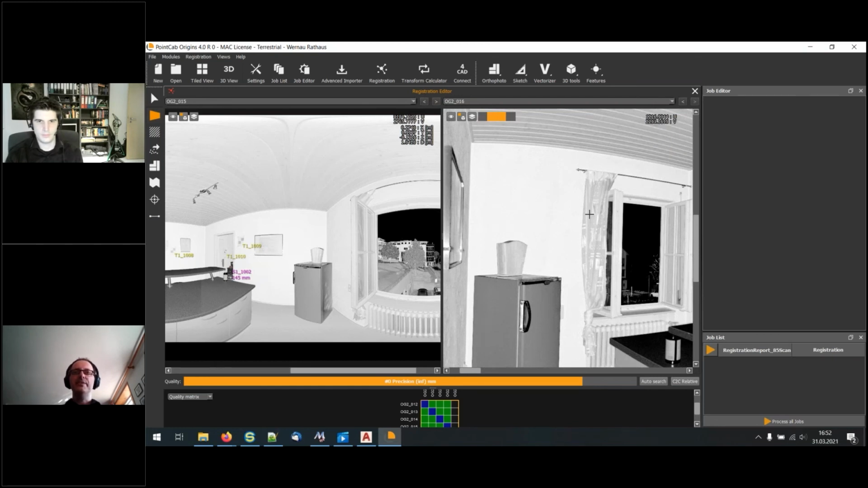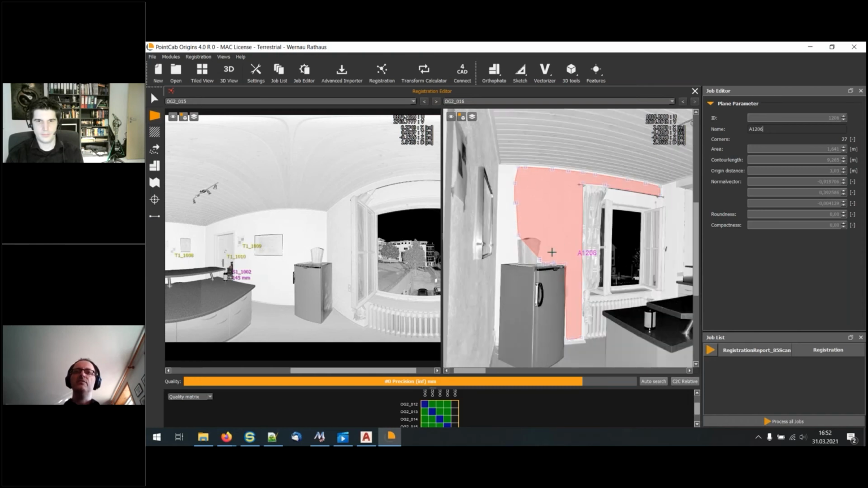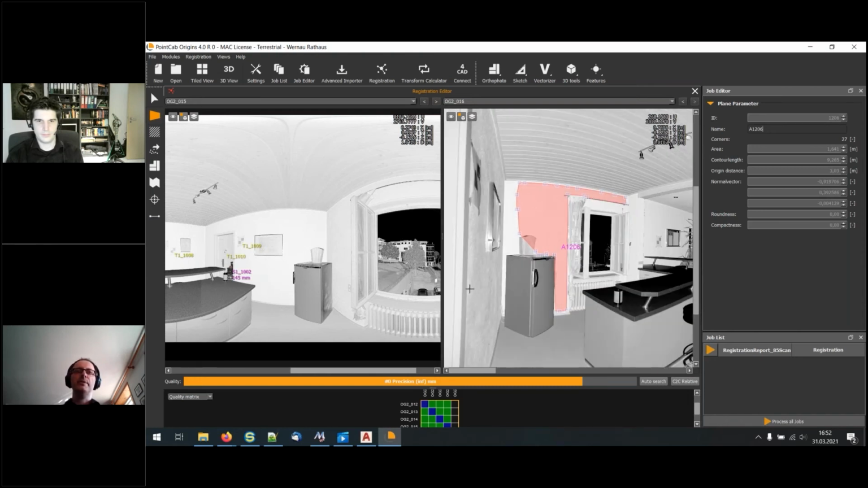I can just say, okay, please identify a plane here. So what we are calculating now is a representation of the normal vectors of the scan, and then we automatically try to find a good plane in this area having the same normal vectors and approximate this by a polygon.